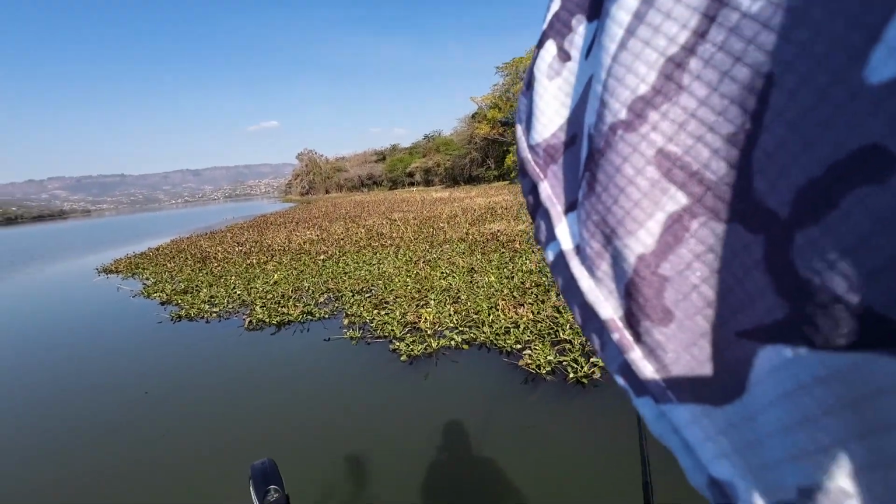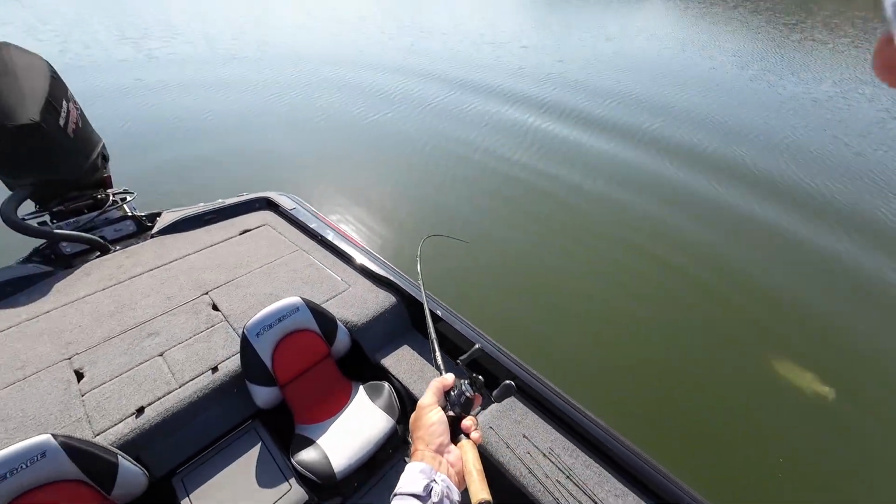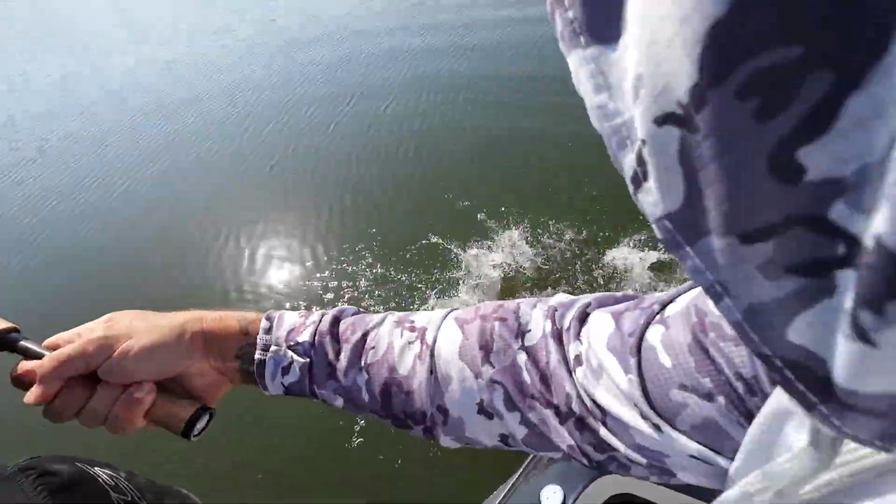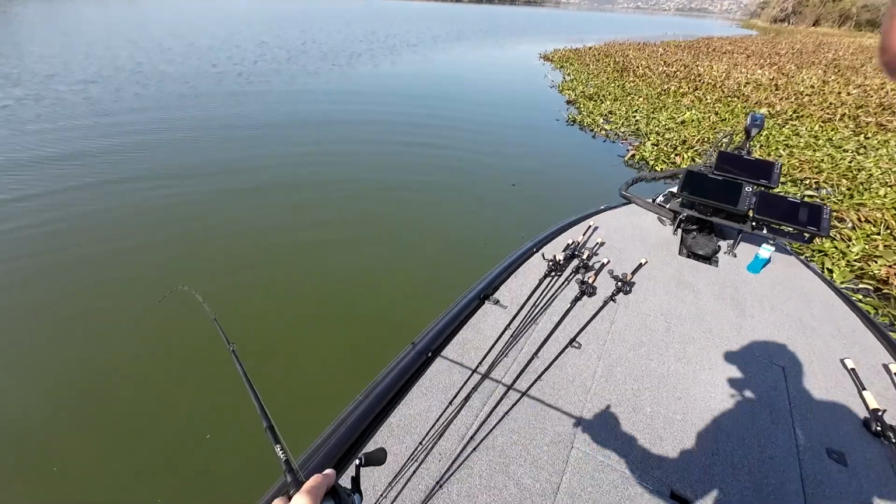Oh! Guys, that was nuts. Absolutely nuts. I don't know if you got to look at that. That fish ate it off forward-facing sonar right under the boat. Look at him. That's a tank. Look at the size of that fish. I wasn't sure if that was a bass or not. My gosh. Wow. That is nuts.